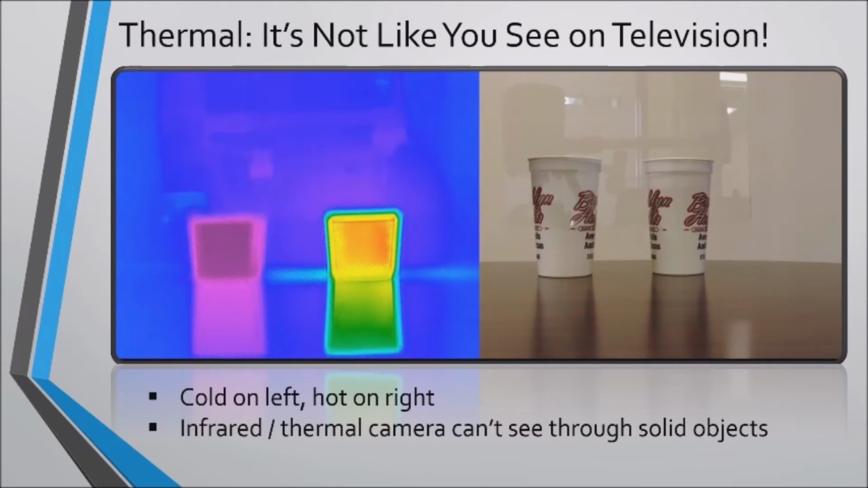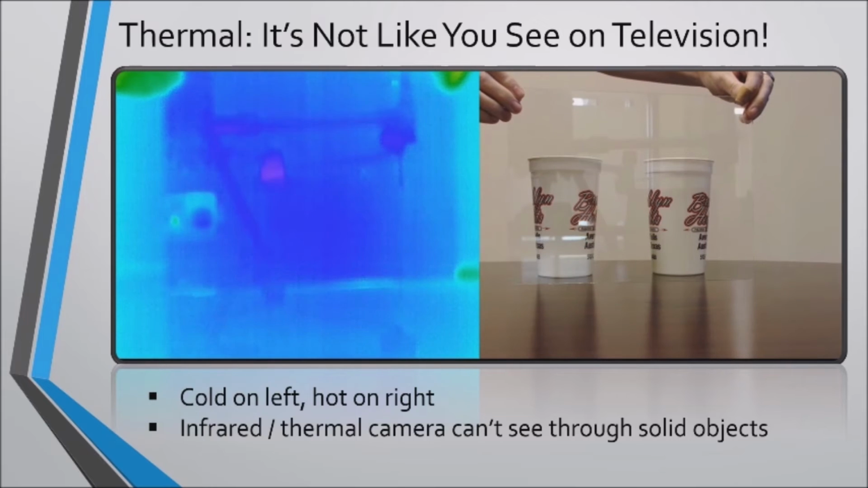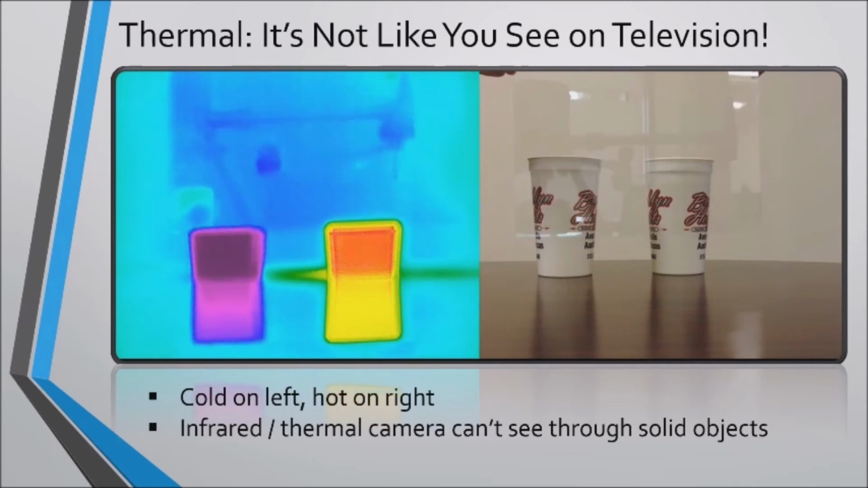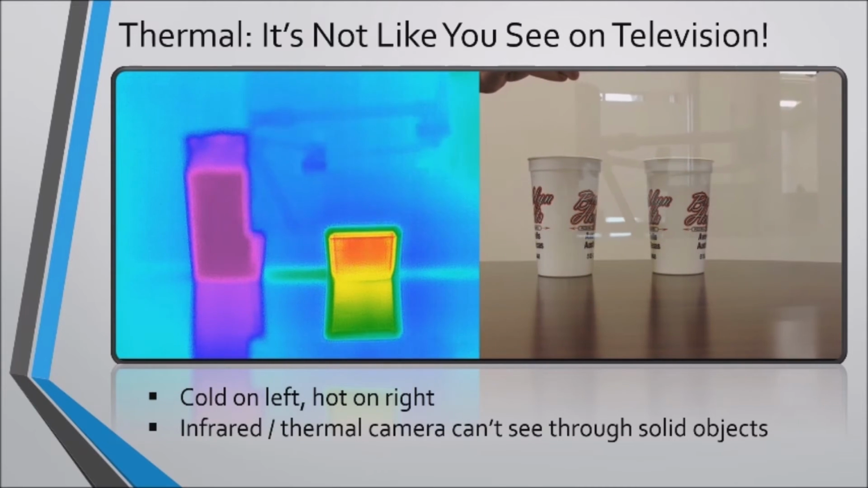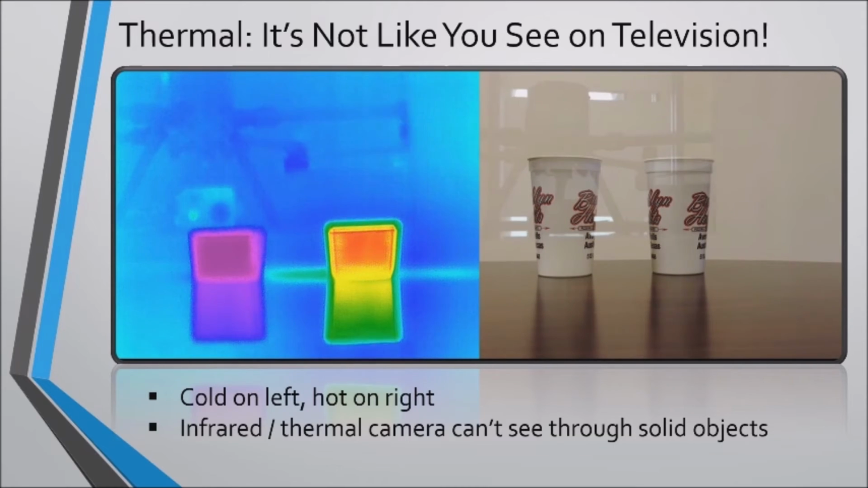On the right, you can still clearly see the cups. However, in the thermal camera view, you can't see the cups anymore. All you can see is the thermal reflection of the drone. The thermal camera can't see through the solid glass object, even though you can see through it with the human eye.